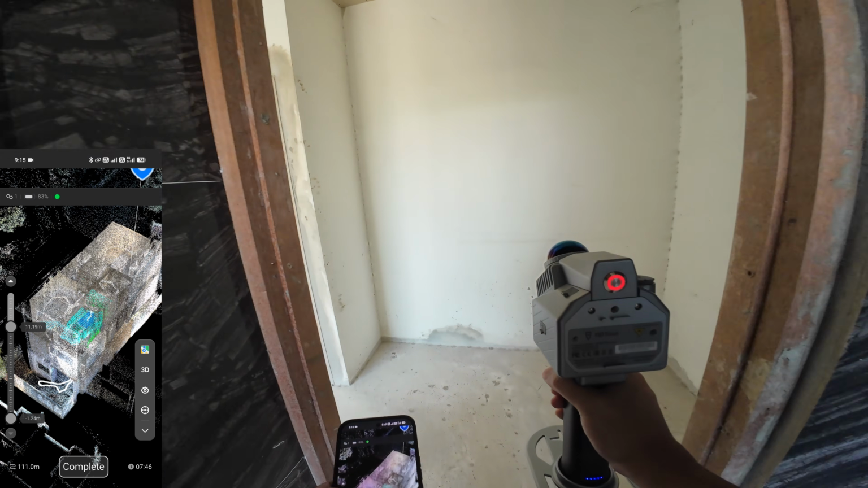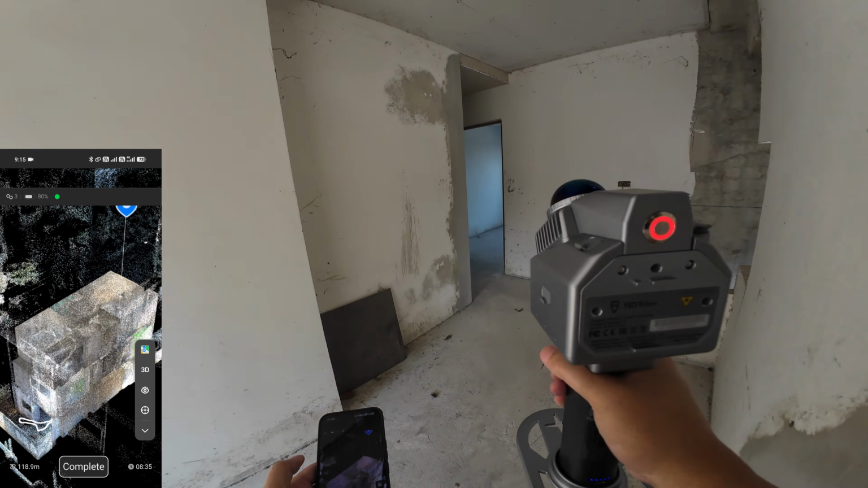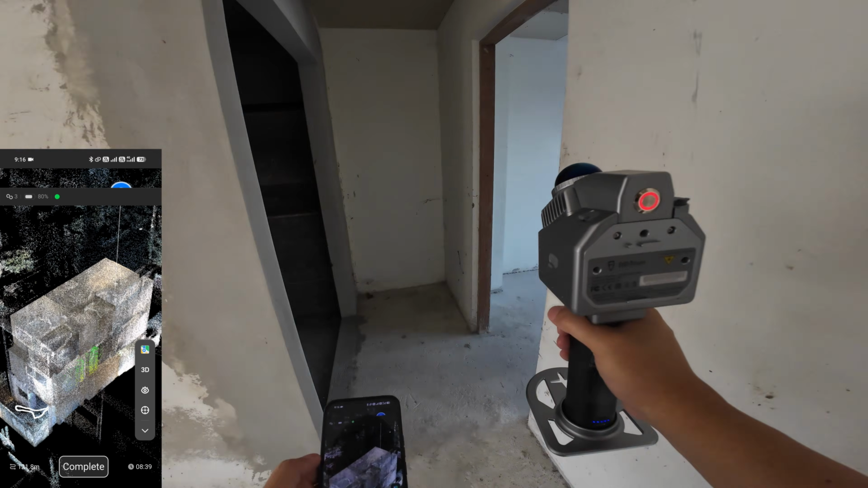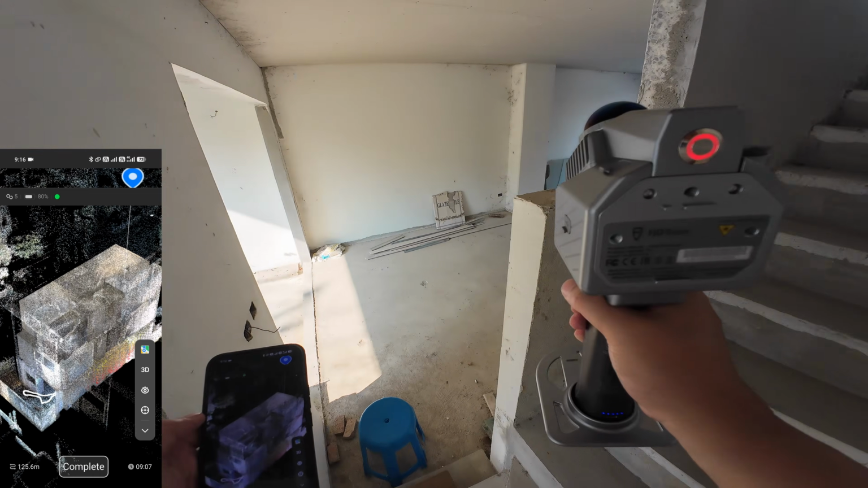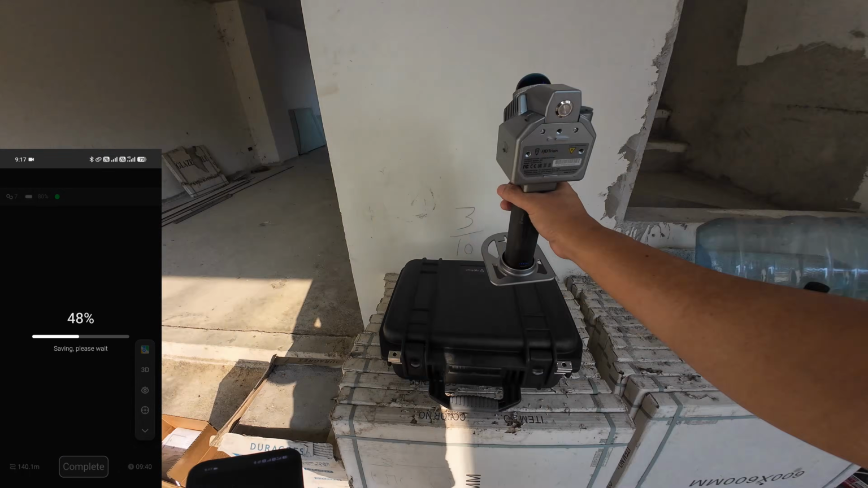The live screen on the phone is perspective view, not first person view. So you need to manually adjust the height of the viewport when you walk down to the ground floor. See here, I have already adjusted.